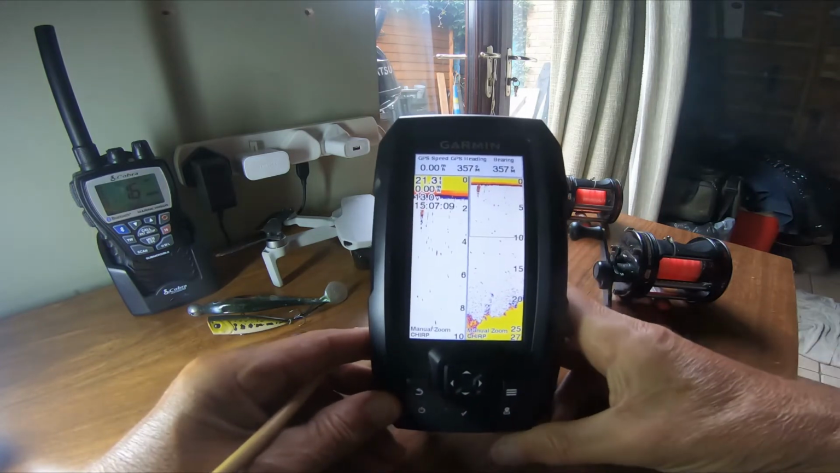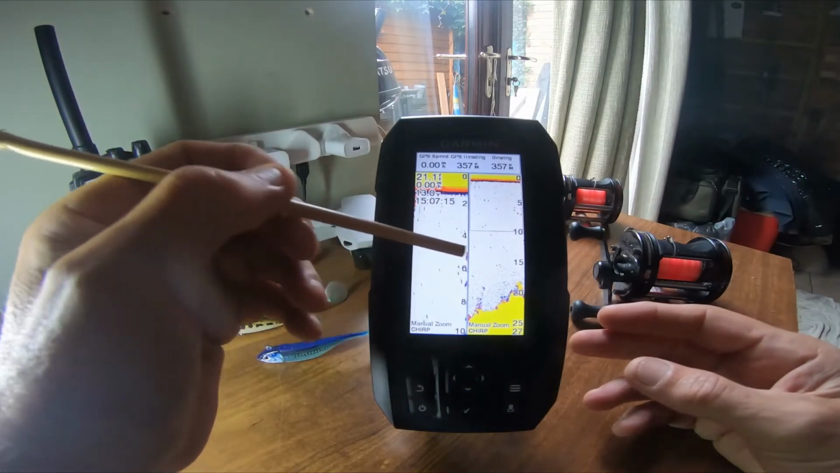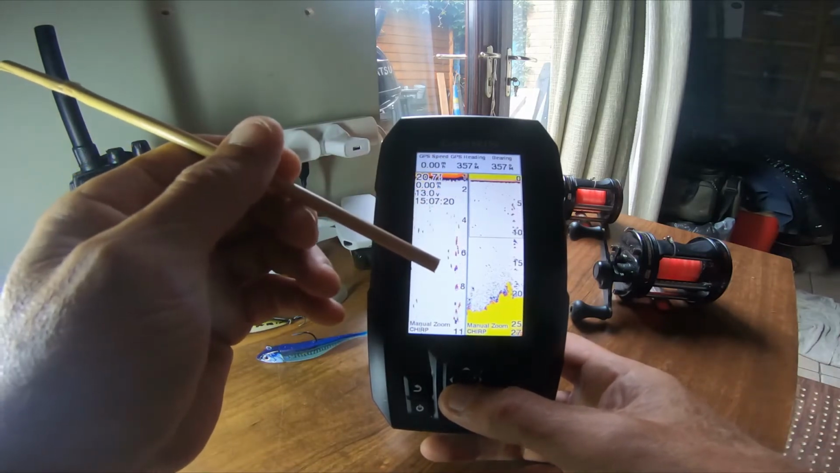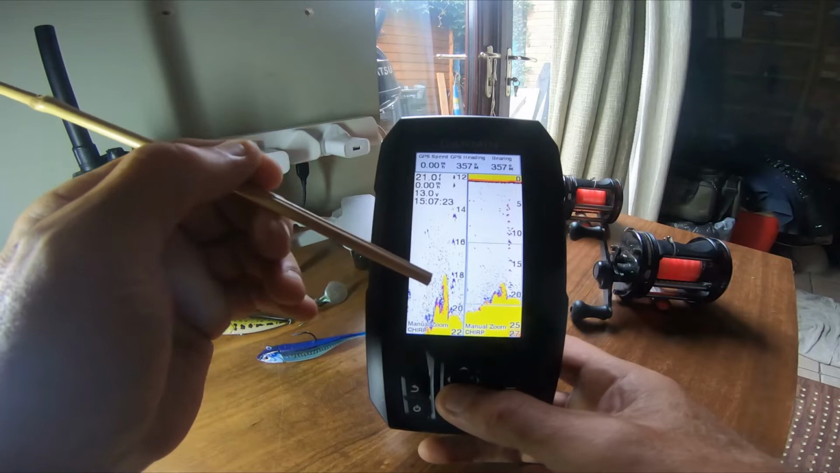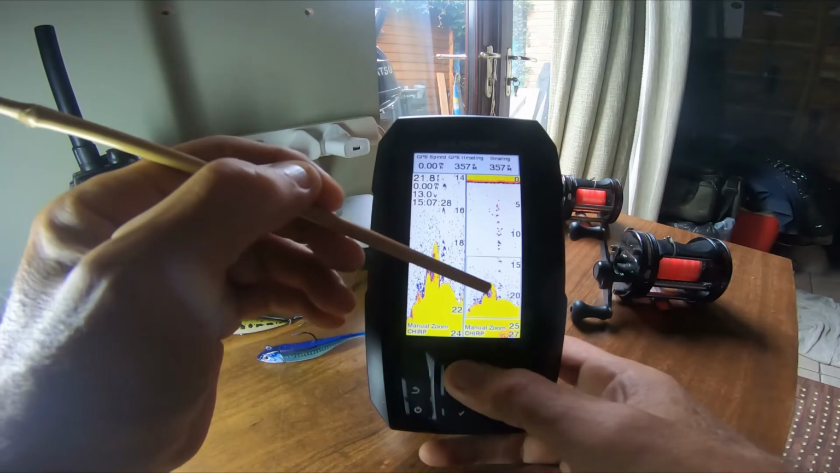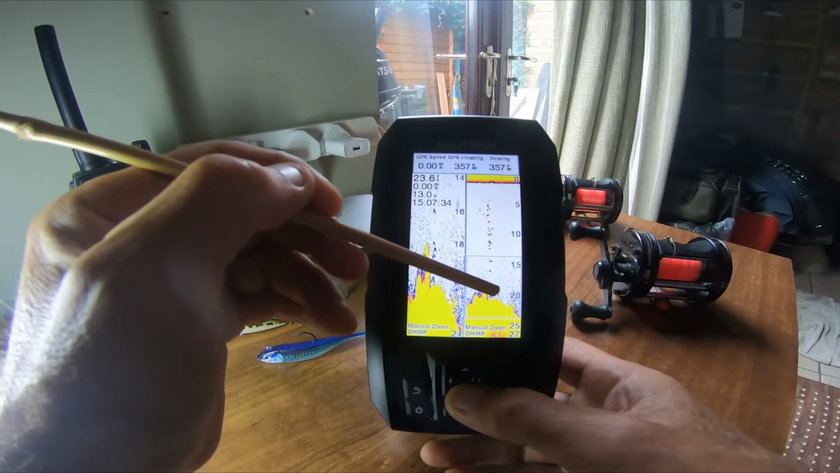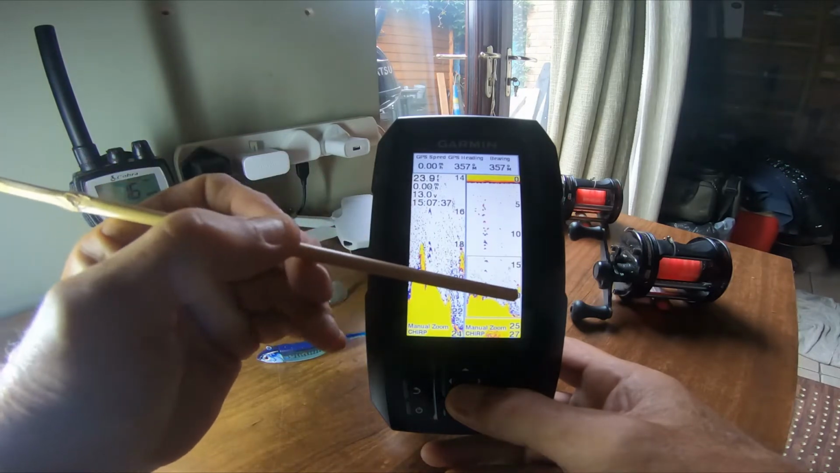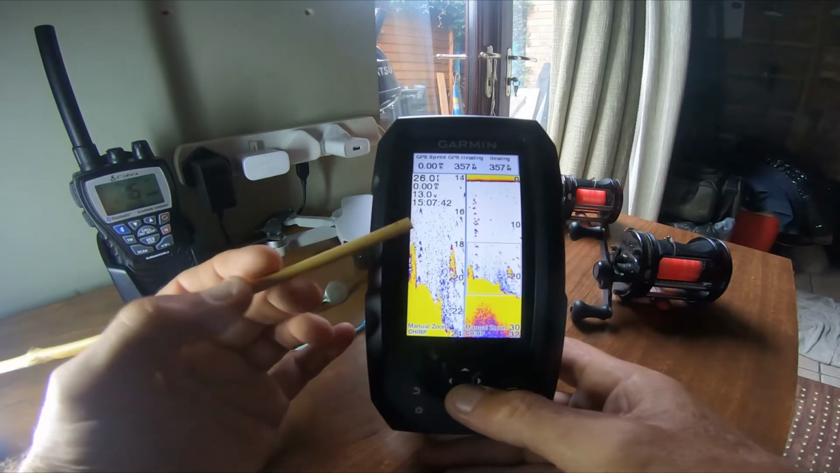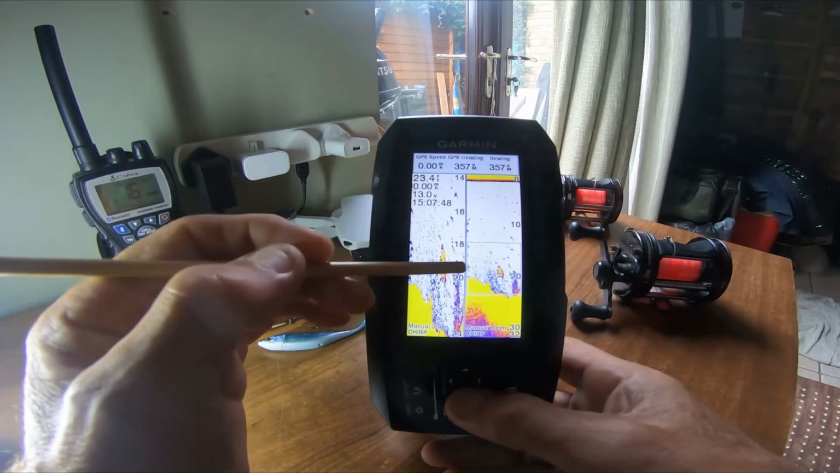Now, I've got this in split zoom, split screen mode, and I've got it in manual zoom. As I said, I've been playing about with it. So now, as you can see, I've got this area zoomed in to this box. See this box moving up and down? This allows you to see the fish coming through in a bigger scale. Now you can see these just coming through on the end here. These are the fish in question. It allows you to pick out fish, debris, that sort of stuff.